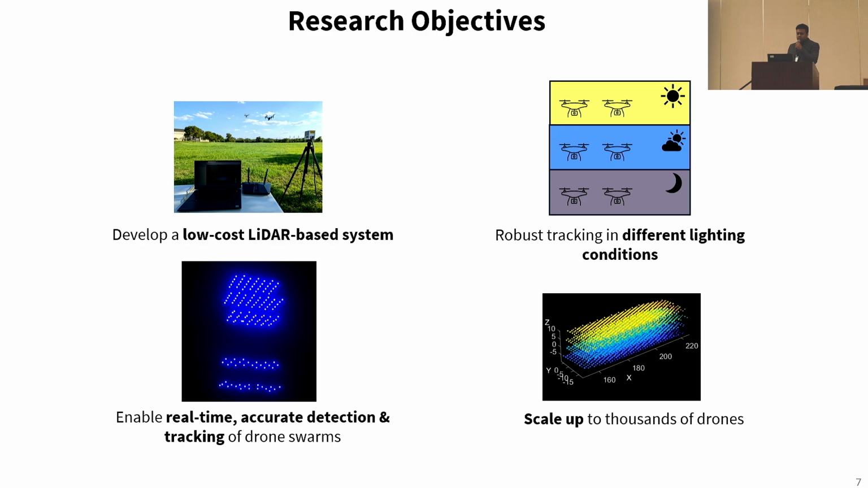So keeping all these limitations in mind, we set our research objectives that can respond to the existing limitations and to the unexplored challenges of drone swarm detection and tracking. The research objectives we listed here are to develop a low-cost LiDAR-based system, robust tracking in different lighting conditions, enabling real-time accurate detection and tracking of drone swarms, and scaling that up for thousands of drones.